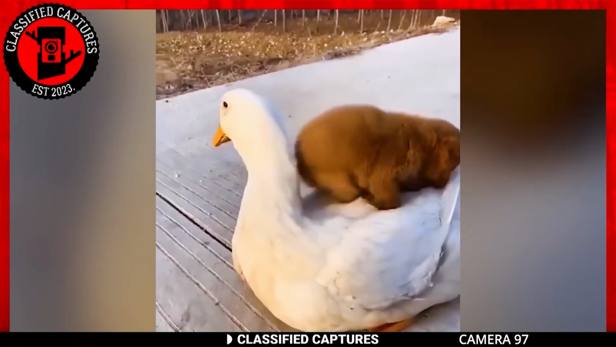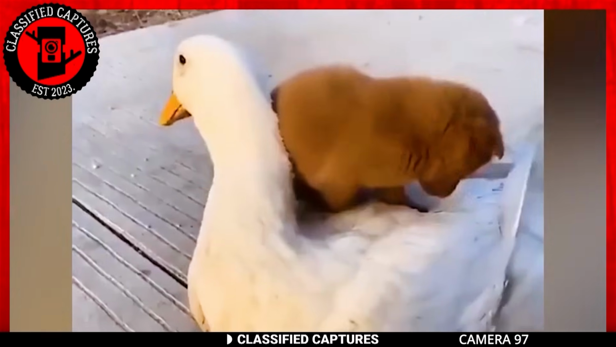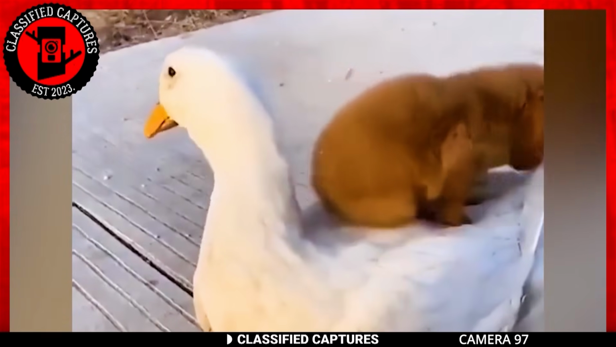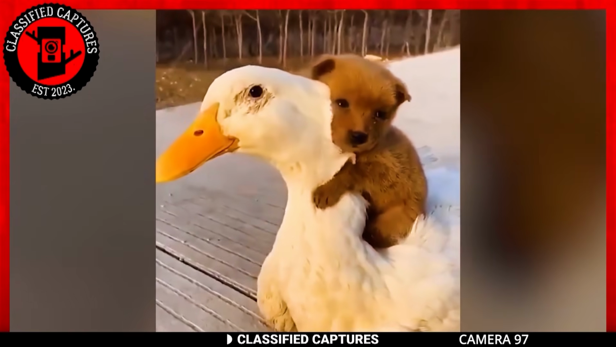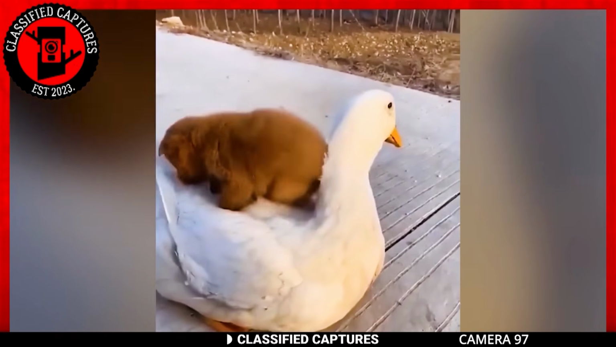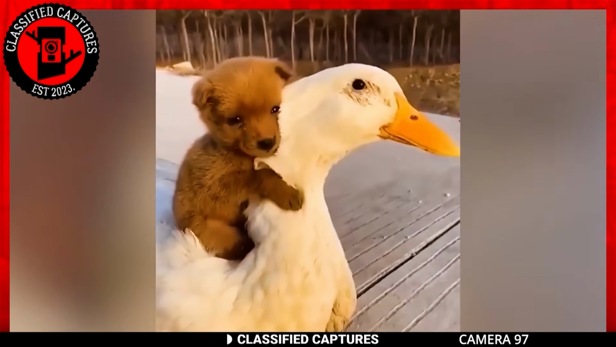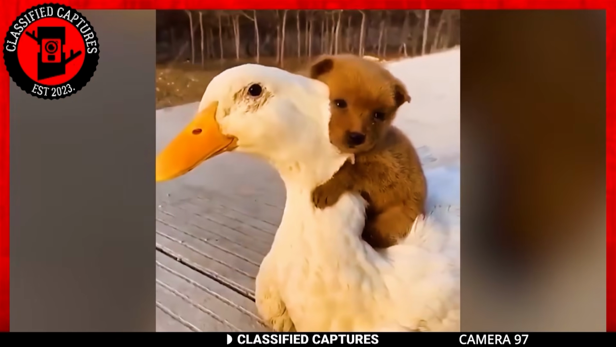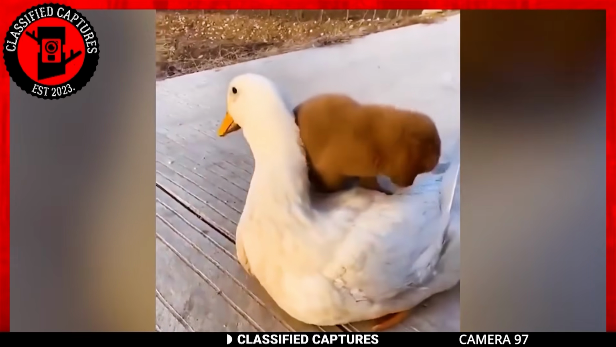Now prepare for today's dose of cuteness overload, and it's no exaggeration when I say that. I mean, just take a look. Yes, that's an actual puppy getting on the back of a goose and then hugging it. While this is what you might call the unlikeliest of companionships and hugs, it doesn't change the fact that it's an adorable and lovely one.